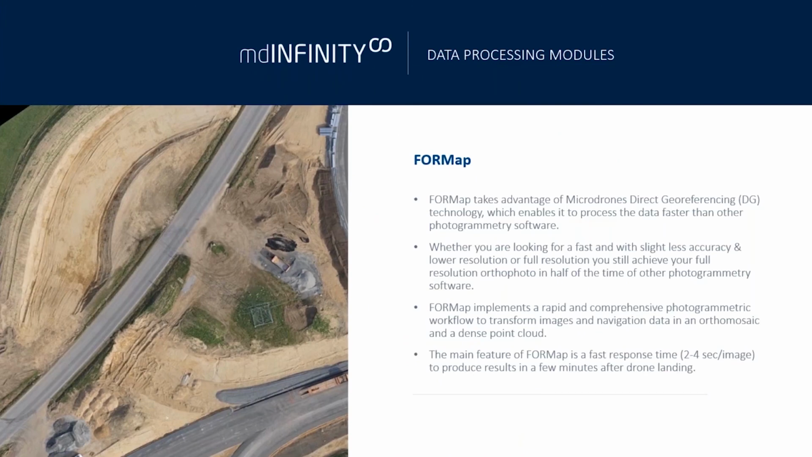You bring up a great point. One of the big things that we've been working on here at Microdrones over the last couple of years is our format technology. And format stands for fast ortho mapping, like you stated. With photogrammetry, one of the big sticking points with it is it takes a lot of time to process the data.